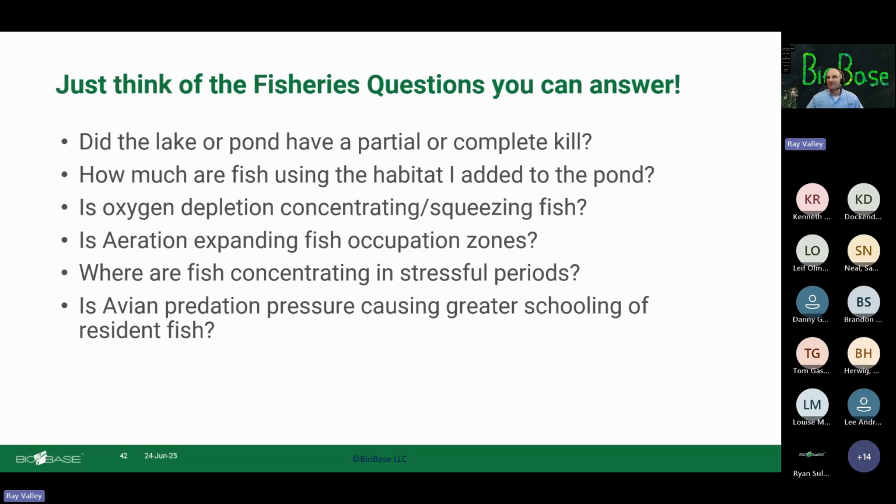Then this was an example brought up when I was talking with a UK customer at the Environment Agency, and talking about how avian predation is a big issue in some of their inland lakes in the UK. And they have seen evidence that it increases schooling behavior, an anti-predatory response.